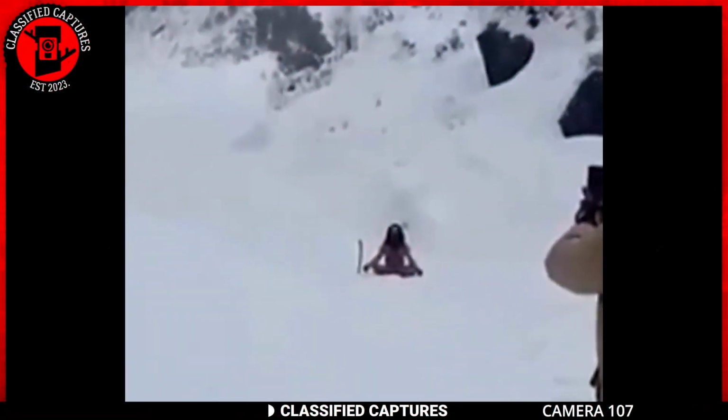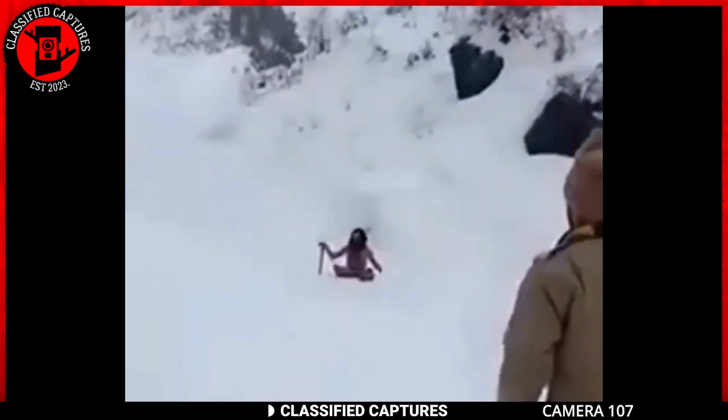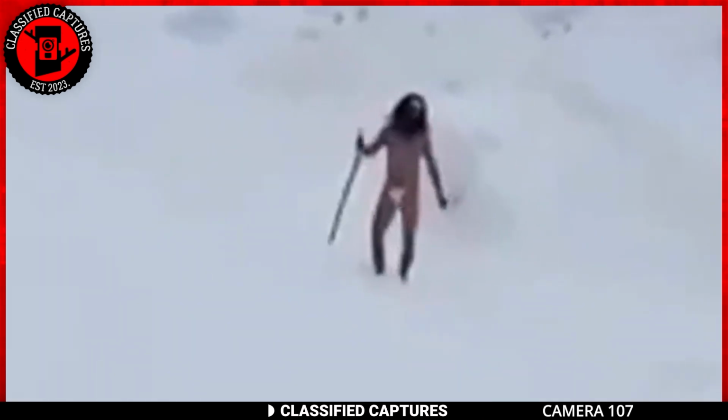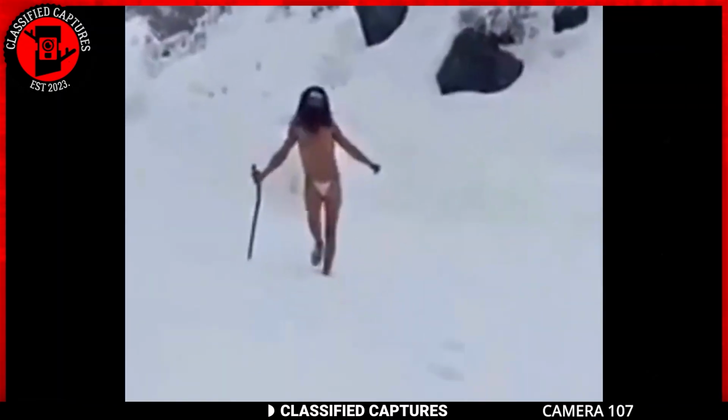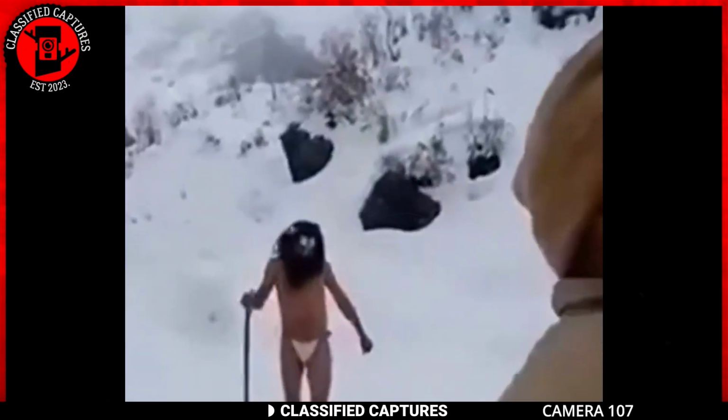An Indian Army personnel was patrolling with his dog in the mountains when he came across a yogi. The yogi was half naked and was holding a stick in his hand. Despite the freezing cold with snow everywhere, it was pretty shocking to see this half-naked man in such conditions, and he appeared unfazed by the cold.